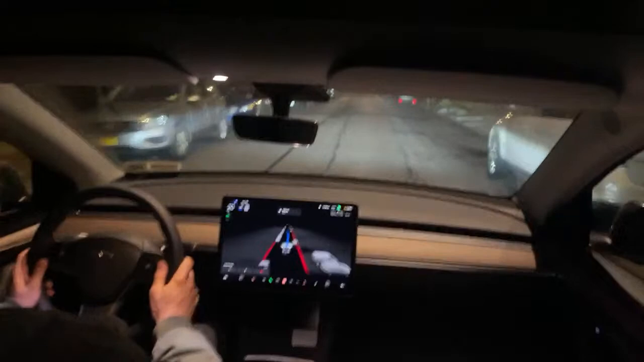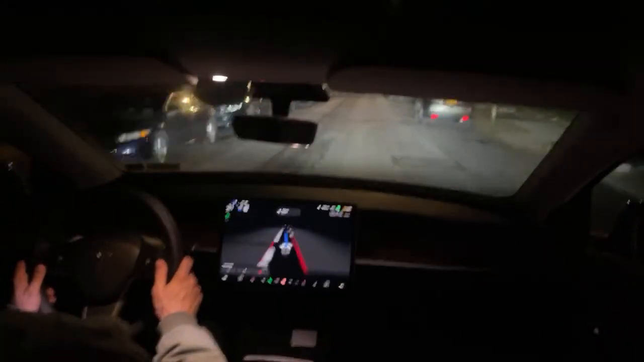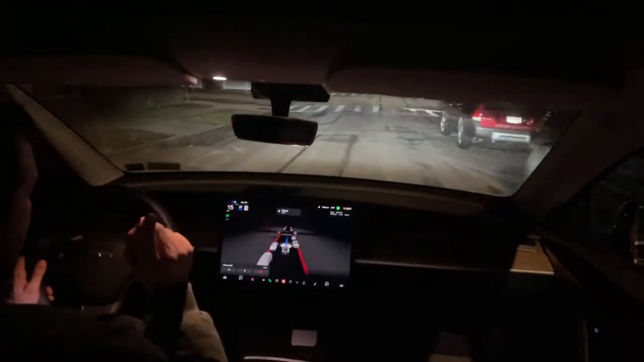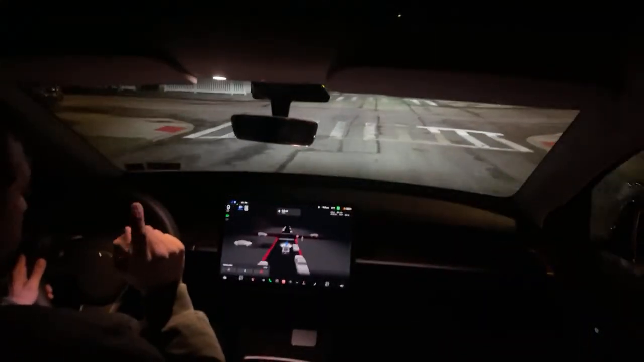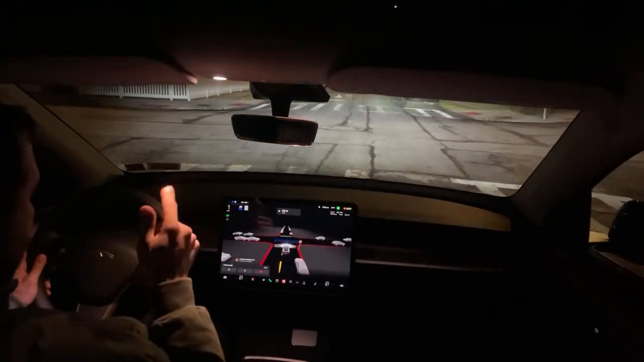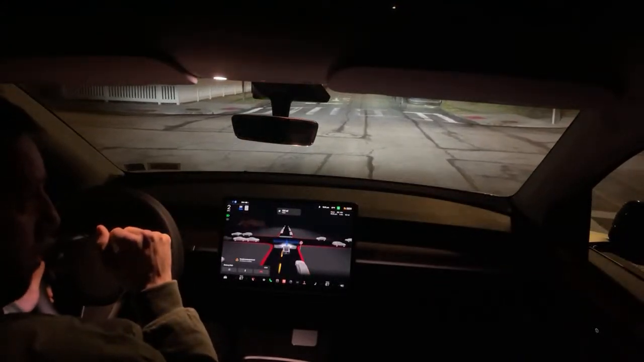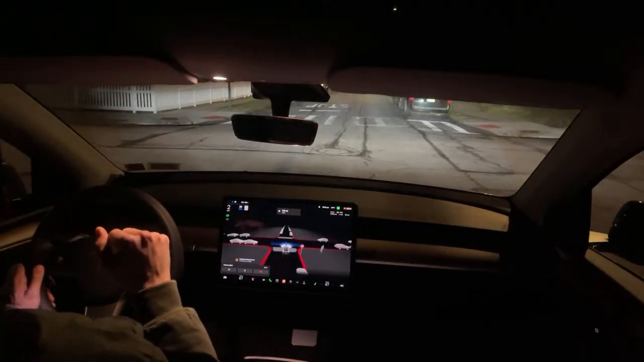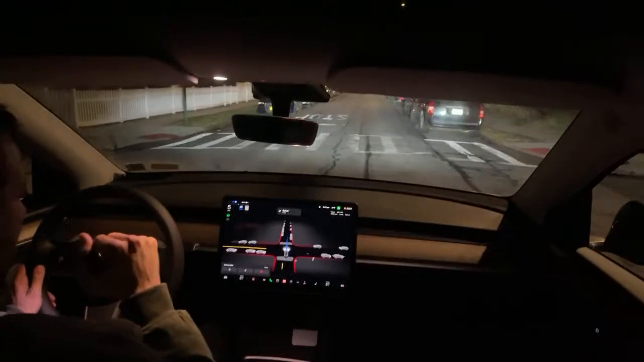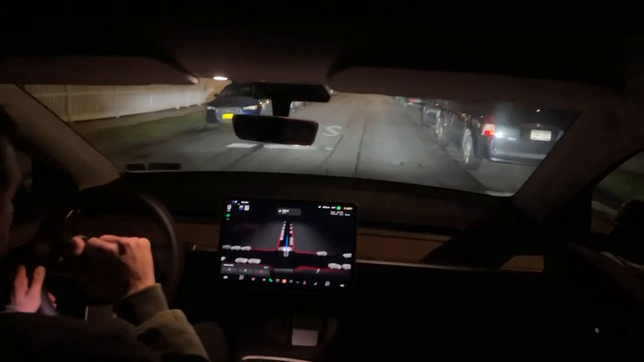Now, there's one speed bump up here that every single time we go a little fast over it. And it has a sign just like all the rest of them. So it seems to be doing something a little slower at those. Let's see if it picks up on this speed bump today. Autopilot checking for visibility.